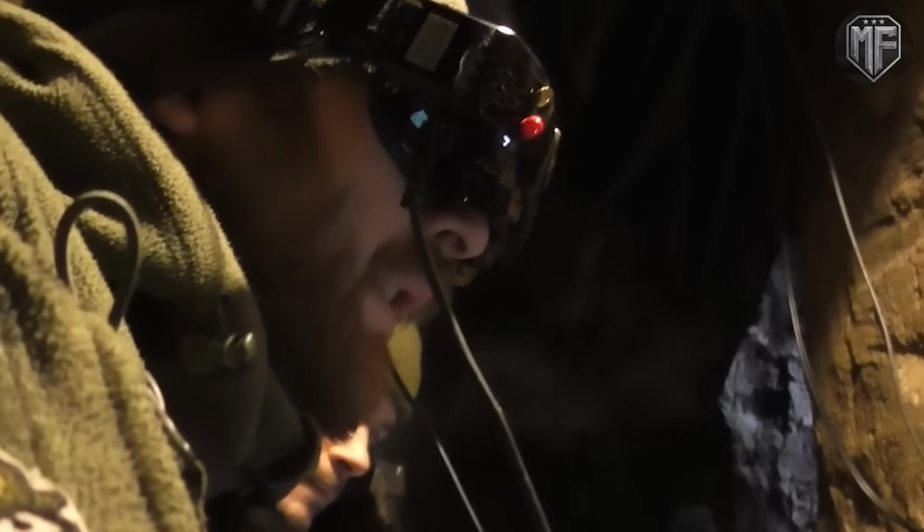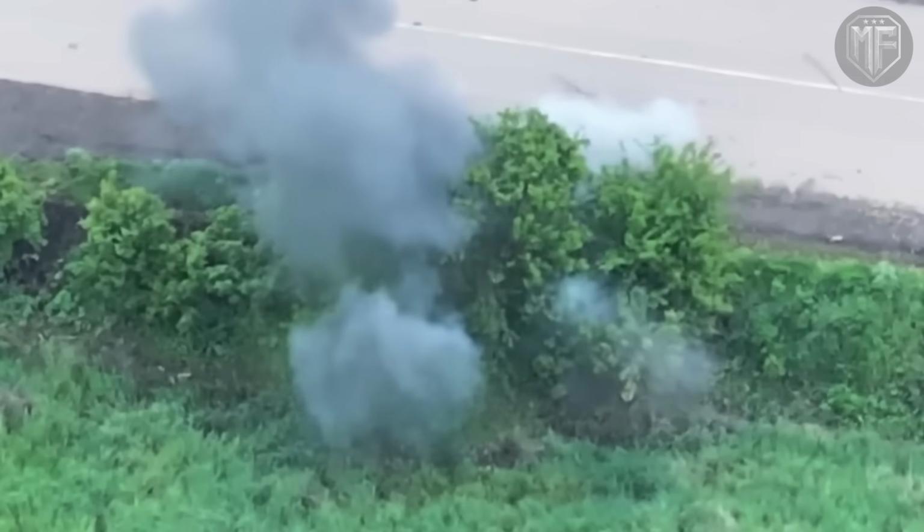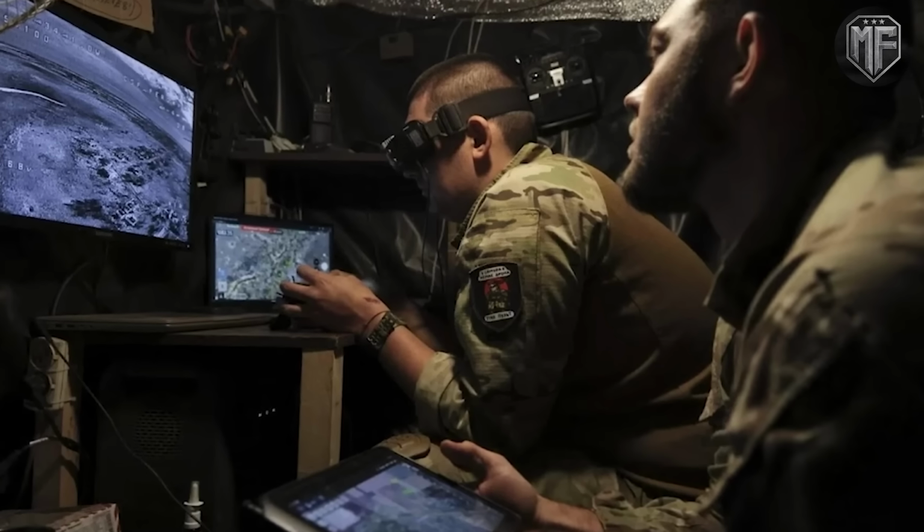Panic followed quickly, but it did not appear as screaming or disorderly flight. Instead, it appeared as frozen decisions, where bodies stopped moving and choices narrowed to instinctive reactions shaped by older battlefield logic. Some soldiers dropped flat on the ground and remained still, hoping that motionless shapes would blend into the terrain and escape attention. Others pressed themselves against trees or crawled into bushes, trusting natural cover that once worked against ground observers and distant optics. A few attempted to imitate casualties, lying in open areas with the belief that drones were programmed to ignore bodies that no longer moved.